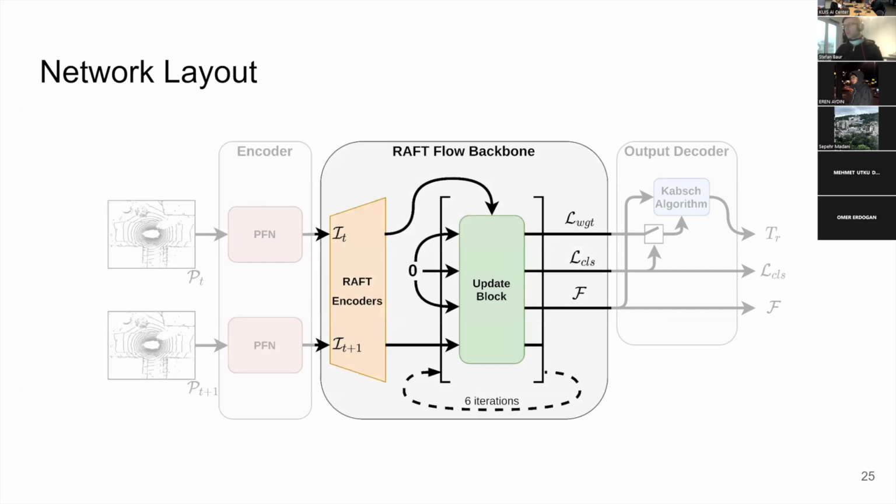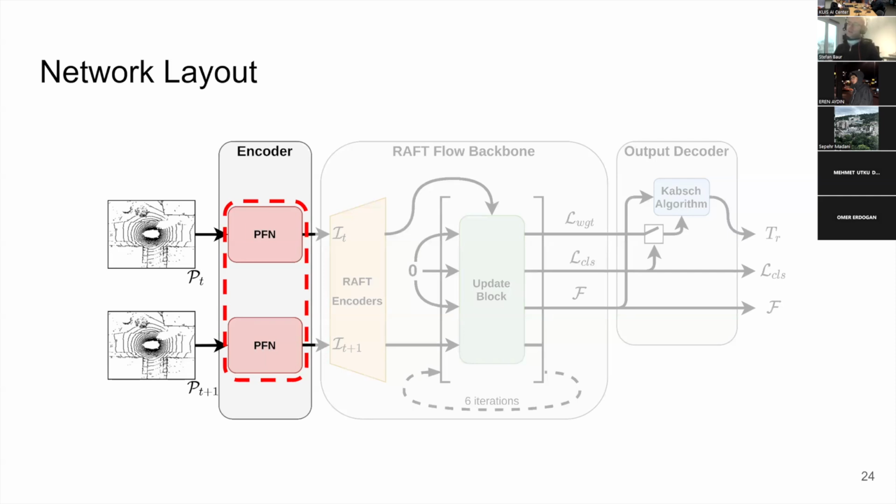So you don't encode the point cloud, but you encode the bird's eye view projection of it? Yeah, so the pillar feature network works by inserting the points into a bird's eye view grid, but not a binary occupancy.